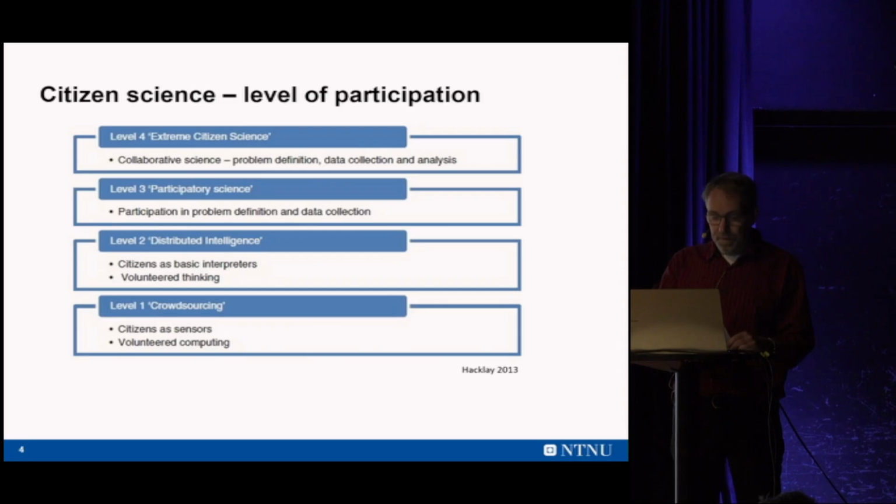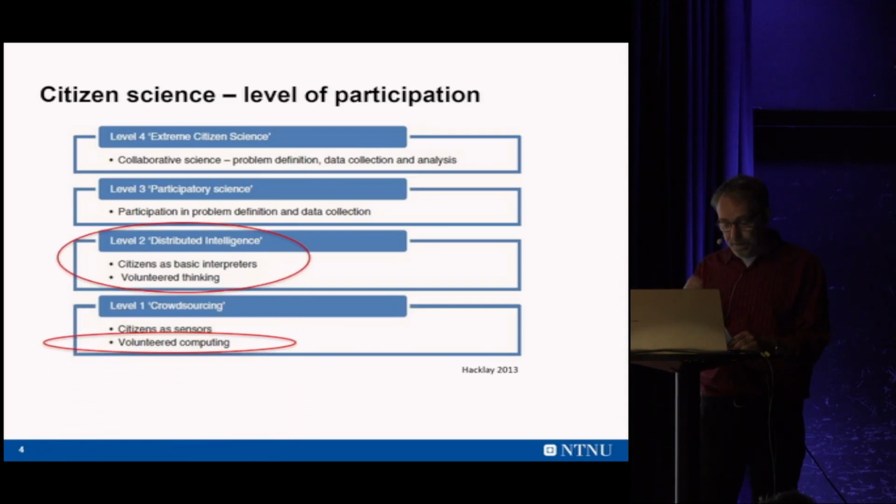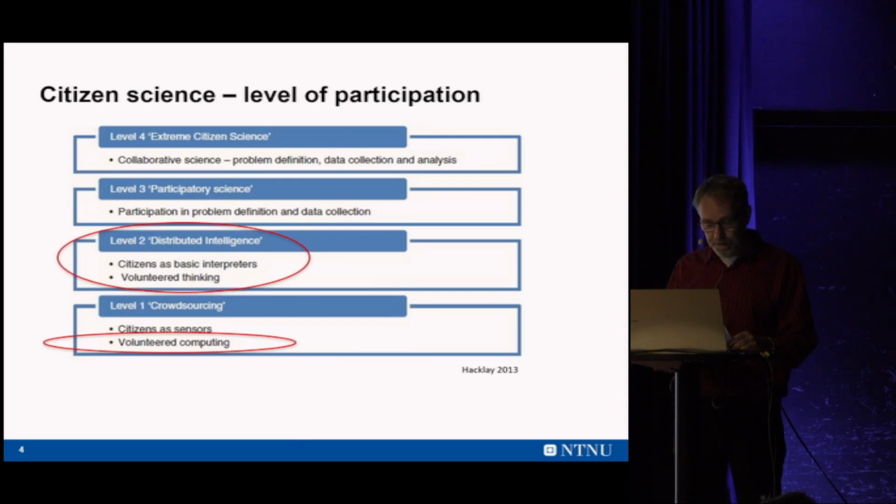So in our case, our projects were based on the volunteers getting basic training, and they also helped us to collect data either in the field or digitally. And they also carried out simple interpretations in both cases. So I think our projects will end up in level 1, perhaps level 2 of this division.